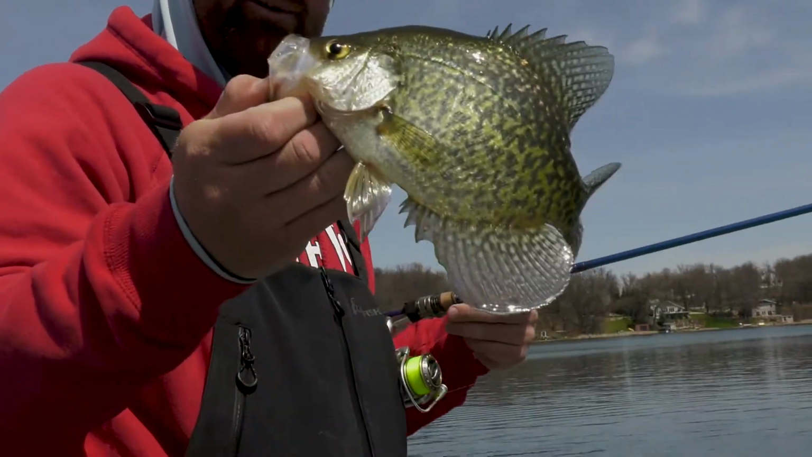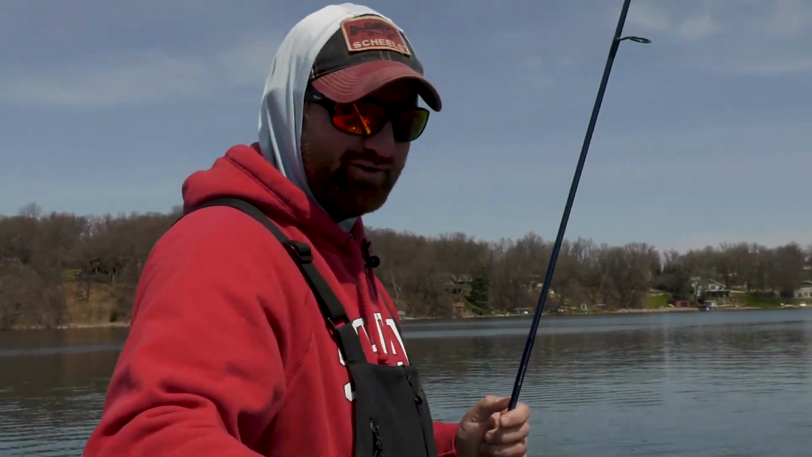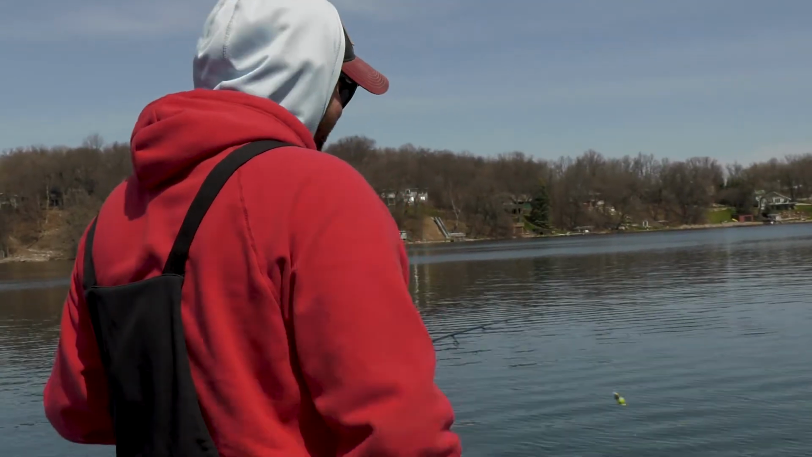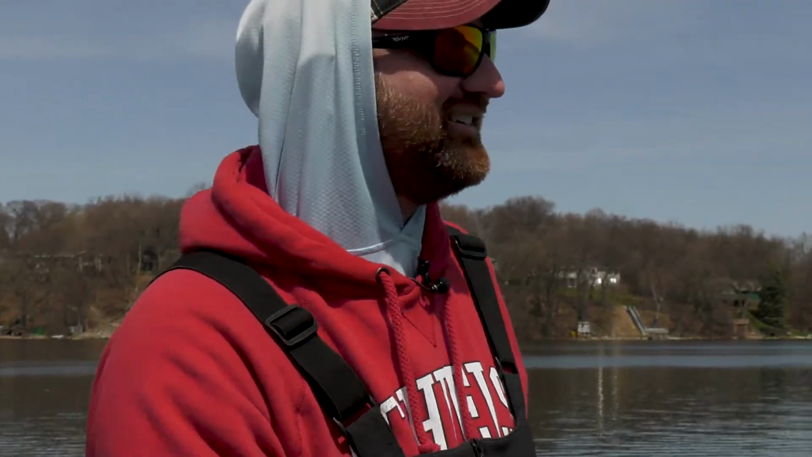I ended up having to put a new jig on because I lost mine, unfortunately, but we were talking about that hair, and like you said, the more you use it, it seems like it gets better. And now I got to start with a fresh one and get it all broke in again. Well, it won't take you long. No, it won't take me long today. It doesn't take long when you're catching as many as we are.